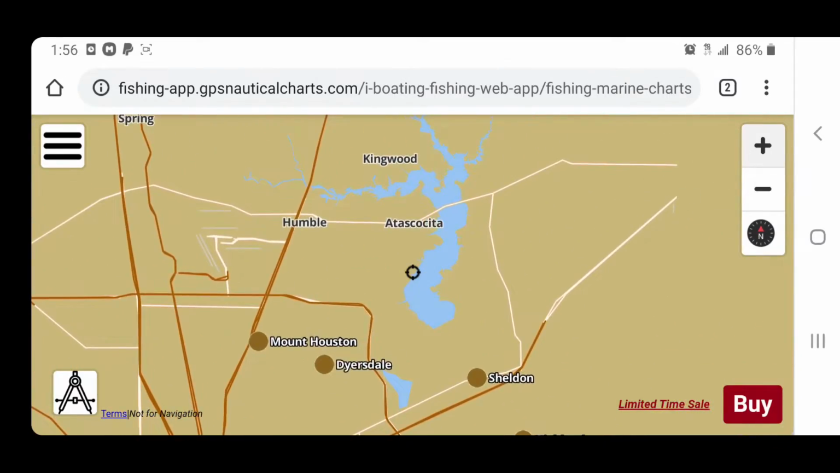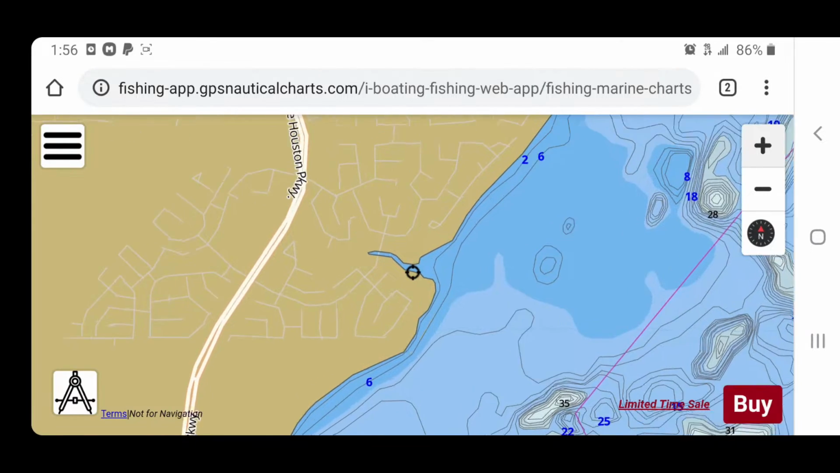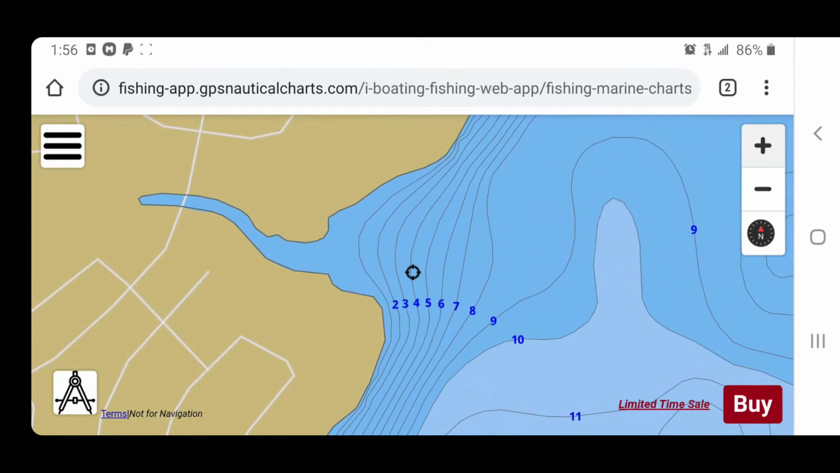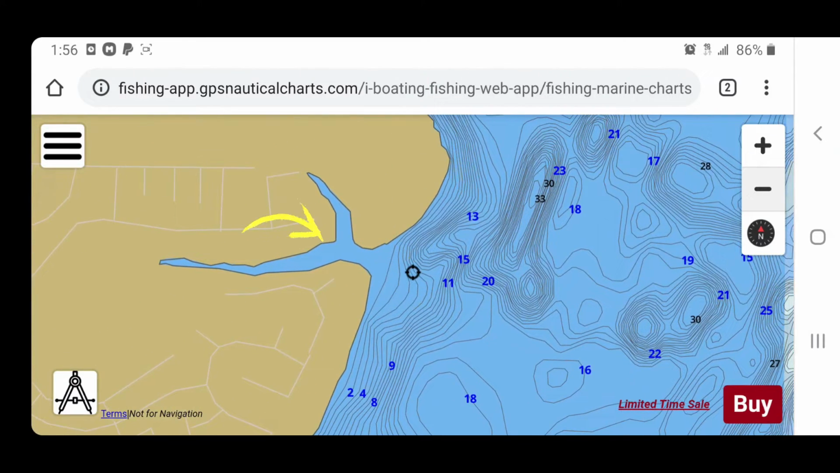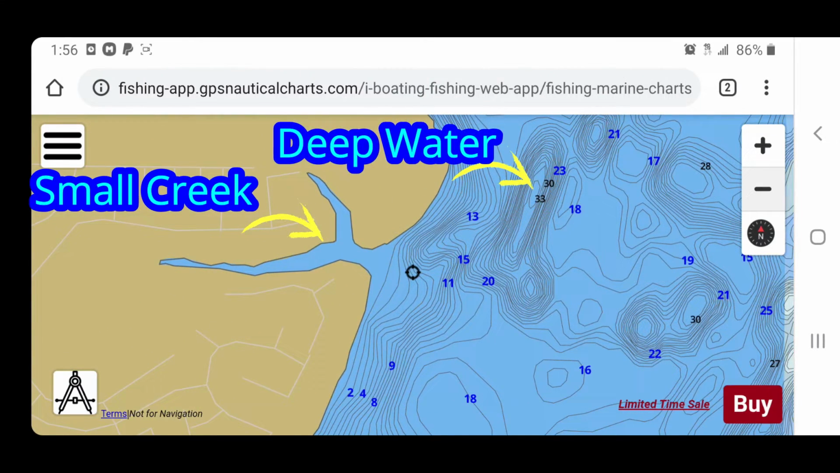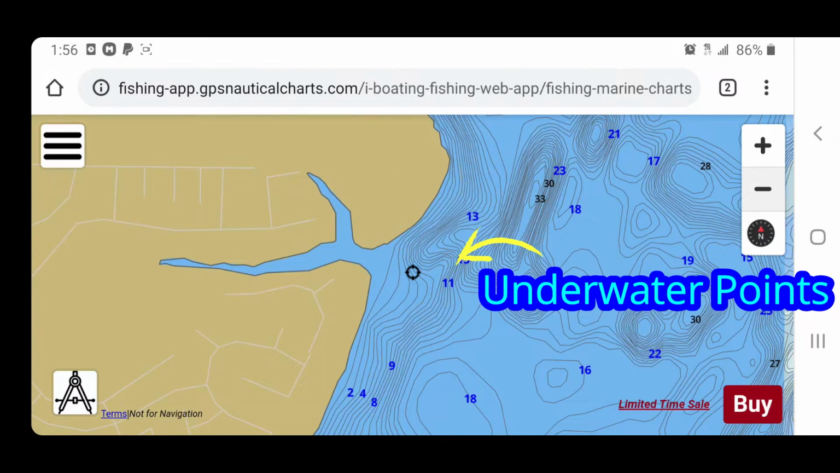Here's a few strong tips on what to look for on these maps that I've been talking to you guys about. When we talk about creeks, don't think that that creek has to be a long creek. It could be finger creeks, and just outside of where these creeks are, as you can see in this illustration here, these are things that you want to be looking for.